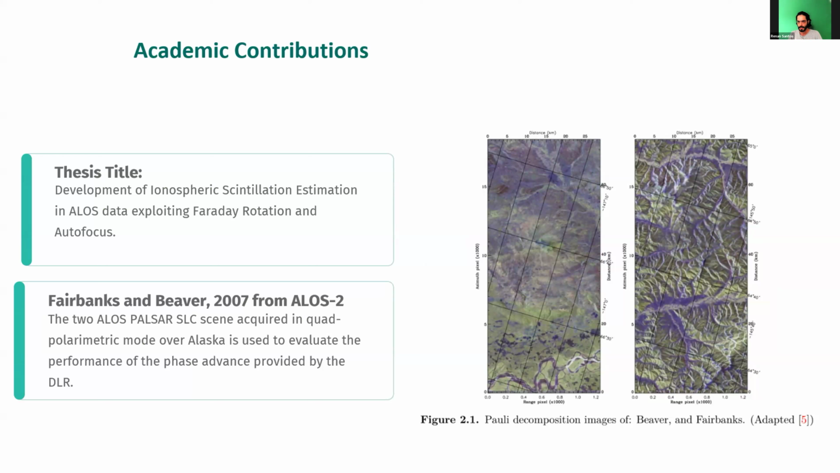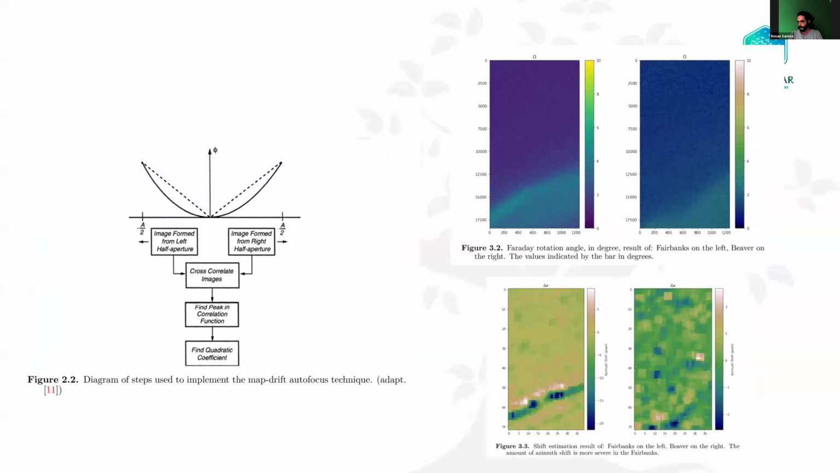So we know that the L bands and P bands have this problem of ionospheric scintillation due to the size of the band. So the DLR was trying to propose two techniques: Faraday rotation and autofocus. I will not take too much time here. It's just the autofocus technique. It means that you take the left half aperture and the right half aperture, and you make a cross correlation, and you can get the strong scintillations.